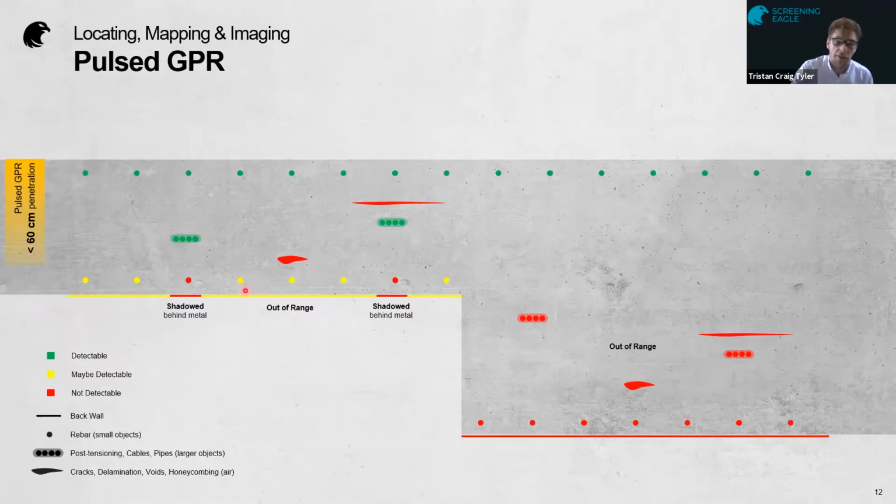You may be able to detect the second layer of rebar depending on the antenna that you had, and you also have the physical limitations of the technology, so object shadow behind metal or object shadow behind air. And you also have lack of penetration, so you'd miss any deeper targets, no matter what they are.